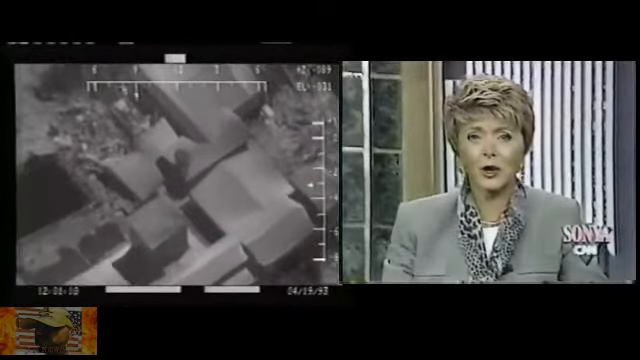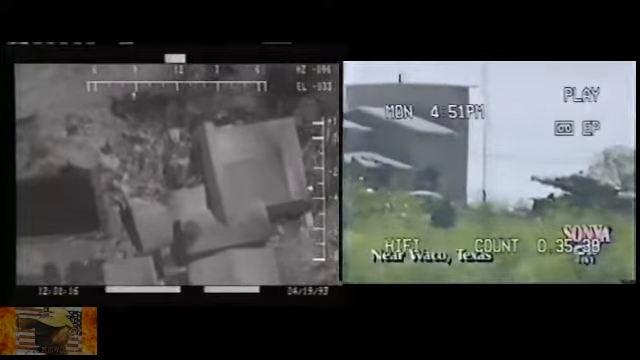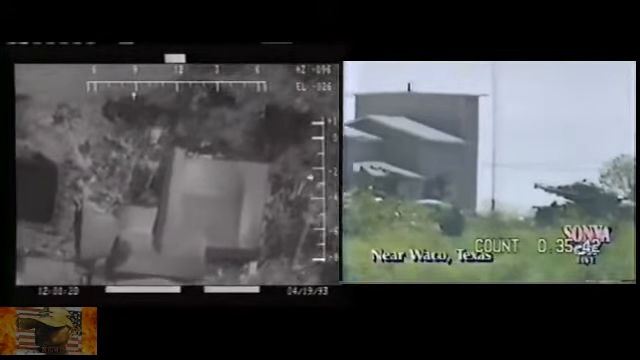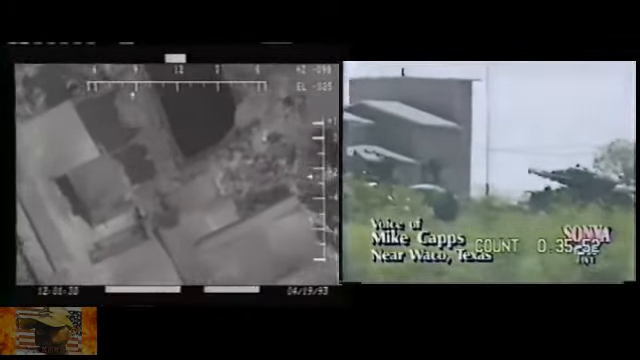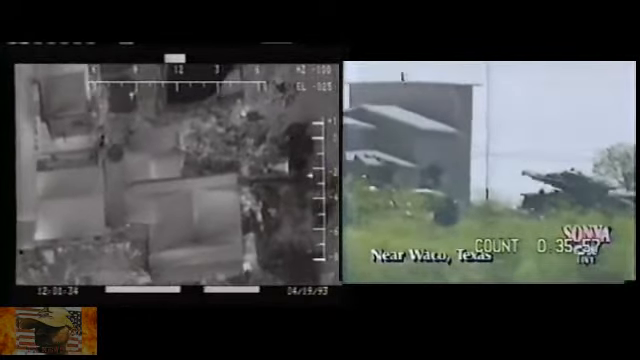The FBI says only bullets have answered the tear gas barrage. CNN's Mike Capps reports from near the media site, near the compound. Mike, you are about a mile and a half away, and that picture is still shaky because of the winds, is that right? Yes, Sonia, it's very, very windy out here. Wind gusts up to 35 to 40 miles an hour. It's extremely windy on this central Texas prairie.